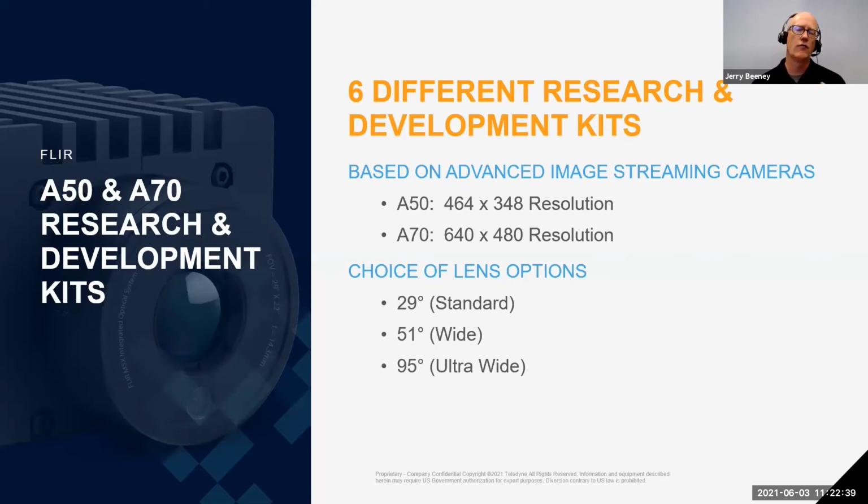The A50 has a 464 by 348 resolution, which is kind of a weird resolution. And then you can select either a 29-degree, a wider angle 51-degree, or even an ultra wide angle 95-degree lens. And this is the same for the A70 camera, which has a 640 by 480 resolution. This selection of camera resolutions and lenses offers significantly more flexibility than some of the single lens choices we offered in some of our previous thermal benchtop test kit systems.